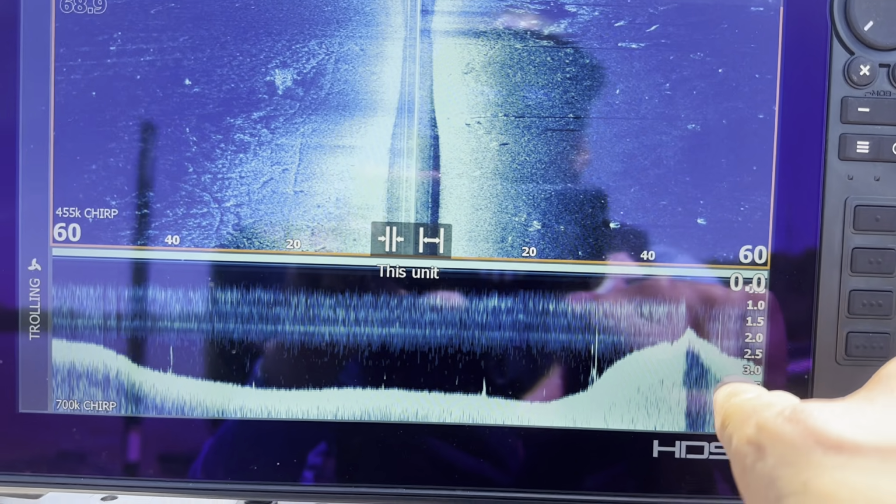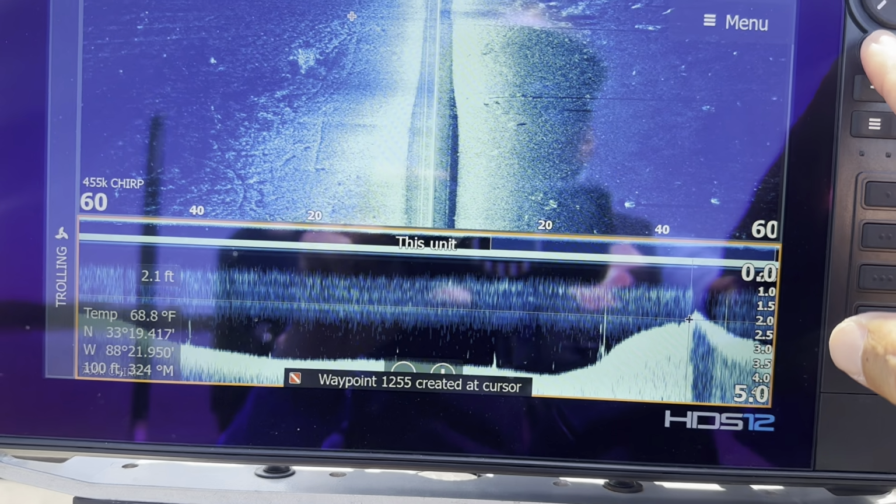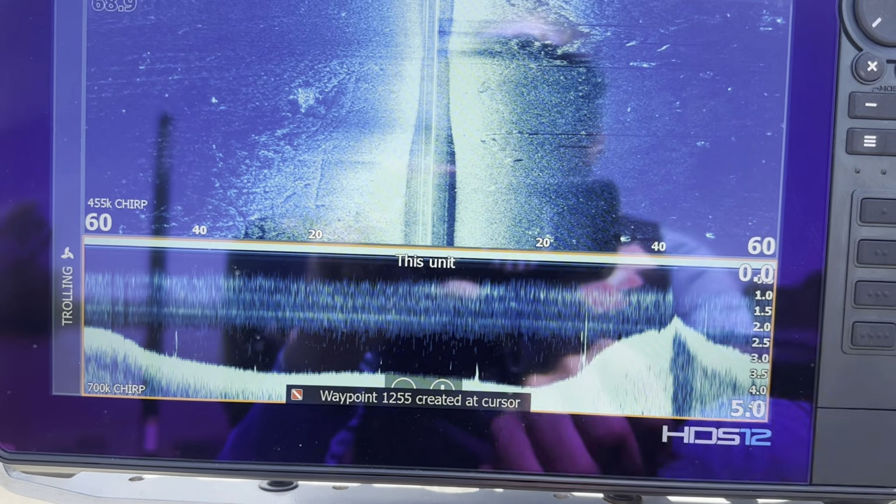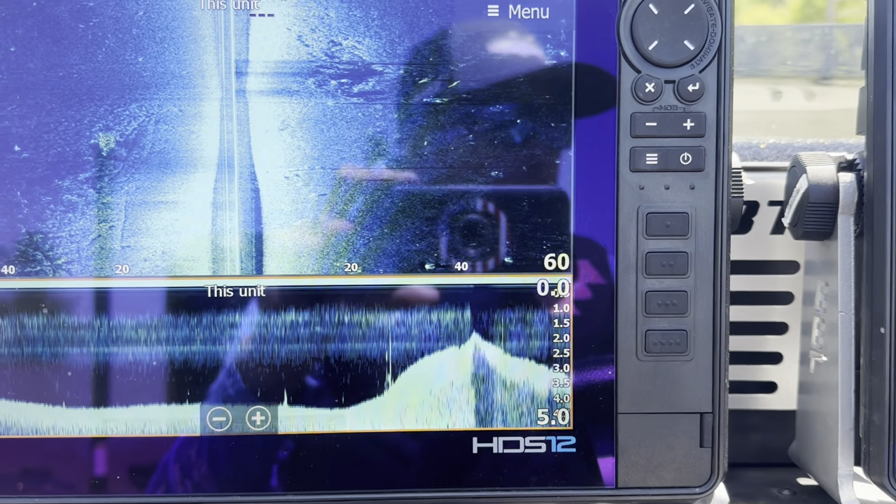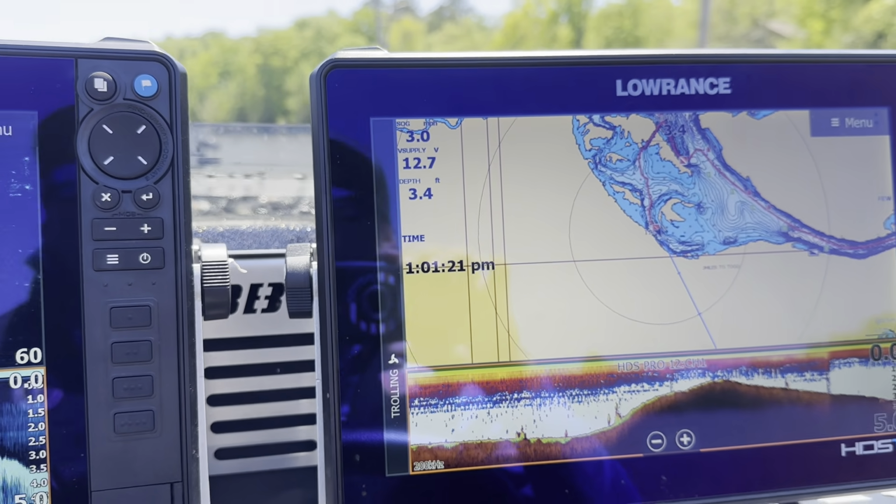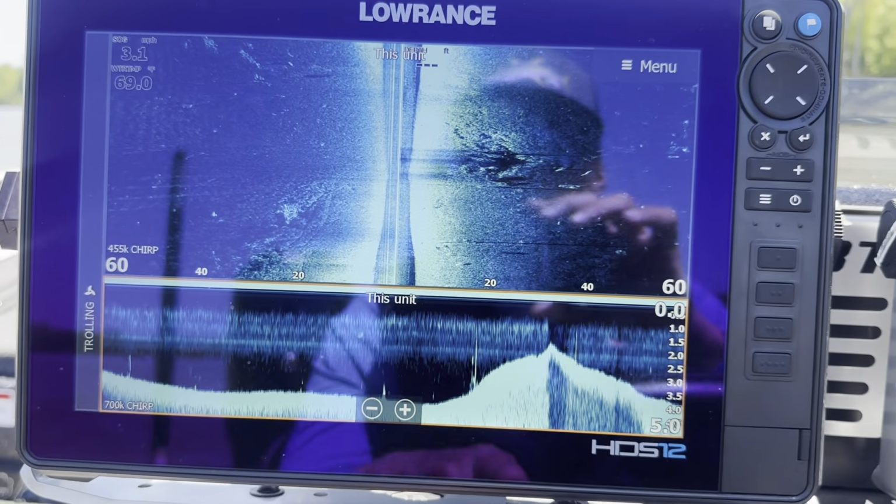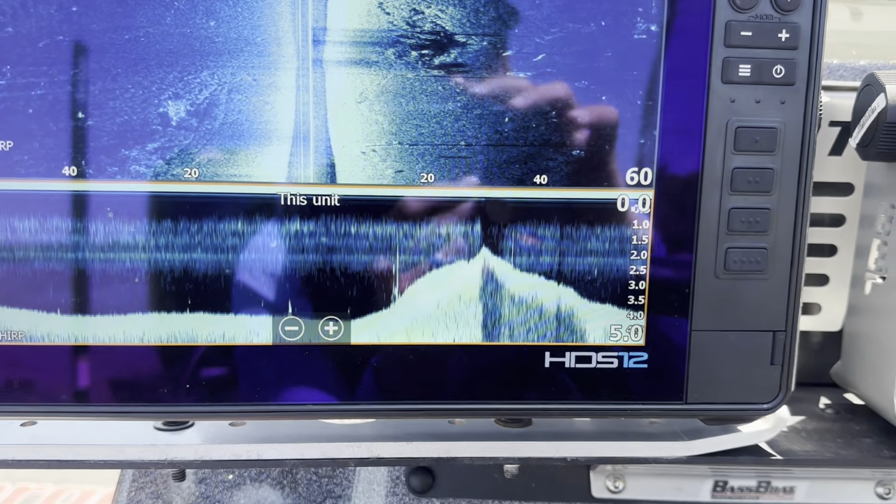Came up here on a little high spot, so I like to mark those high spots. That can be good sometimes, just to know. I use that little dive symbol for it. Like I said before, you just use whatever symbol you want. You'll figure out what works best for you and kind of dial it in from there.